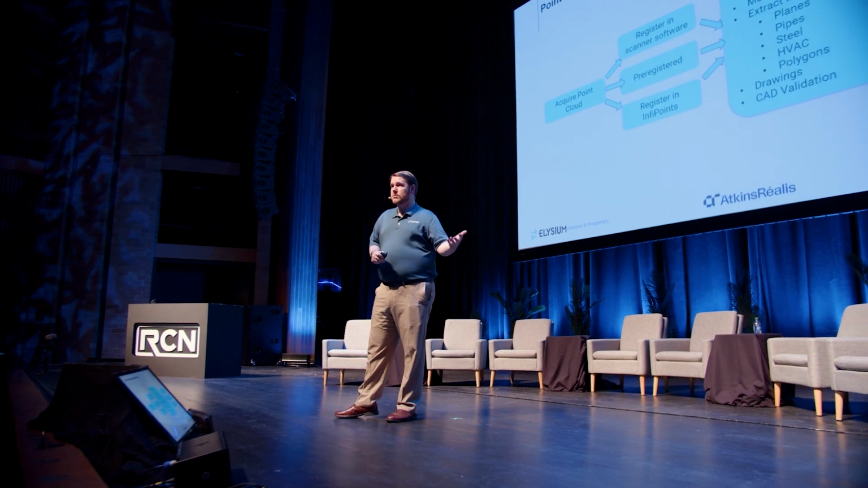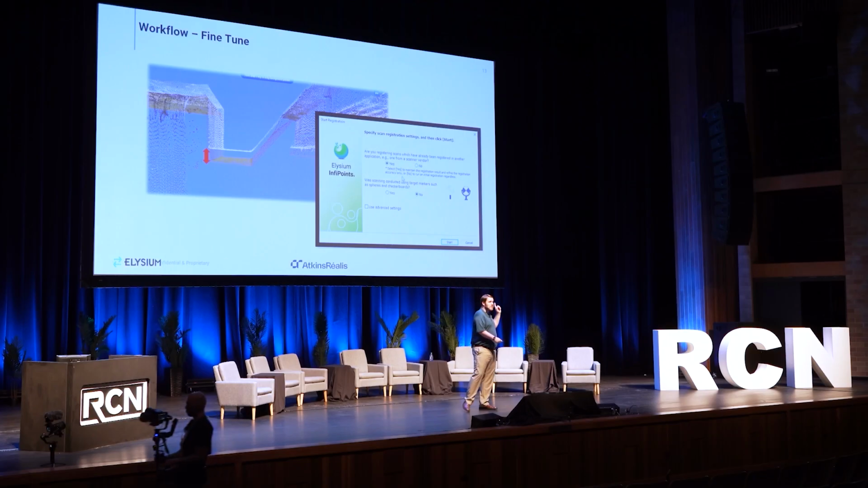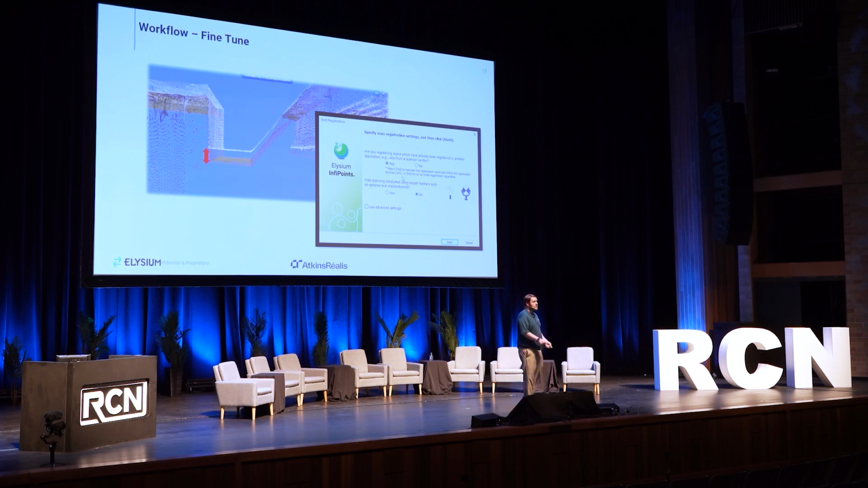Now, once we've registered the data and we've got it all put together, what do we do next? In Atkins' case, they've then brought the registered data into InfoPoints, regardless of the solution they decided to move forward with for that registration process. In this particular example, Atkins had outsourced the initial capture and registration process for their data set, brought it into InfoPoints, and using InfoPoints analysis tools and registration tools, they ended up finding a deviation in the registration of over 6 inches that needed to be corrected.